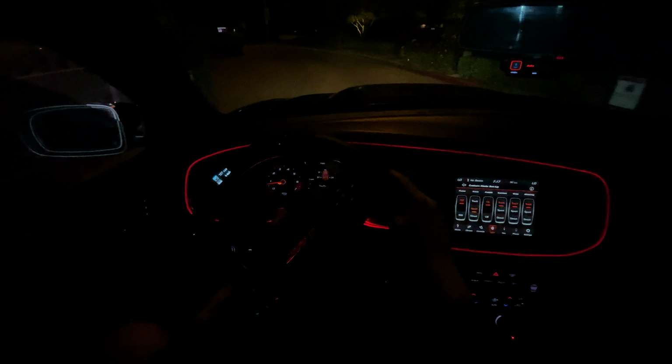The bridge, so it's literally perfect right here. First gear pull. I'm gonna do a first gear one. I haven't done this in a minute. Oh my gosh! Holy, those pops are nasty.